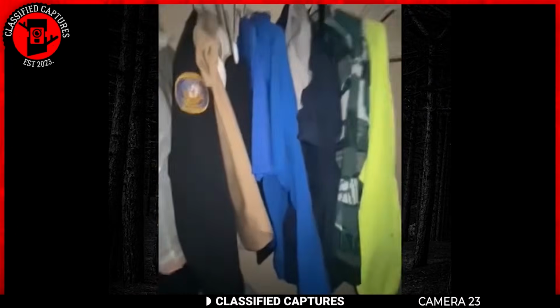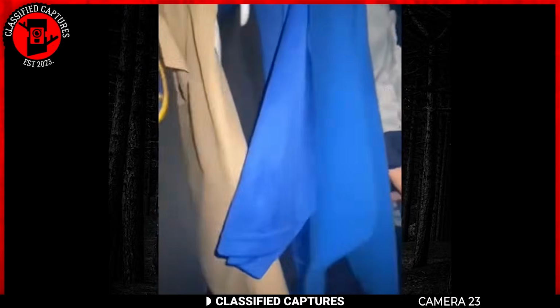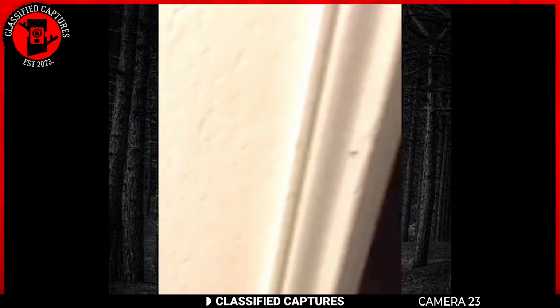So he woke his friend up. He then walked up to his closet to check, but there was nothing there, even though the sound persisted. Next, he opened another door that led to what looked like an empty room. However, in the empty room, there was a dark shadow by the wall. As soon as he saw it, he shut the door immediately.